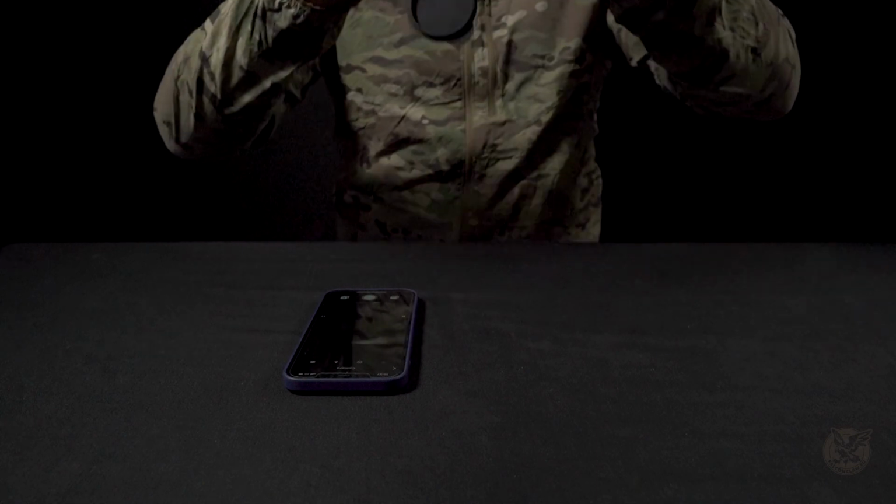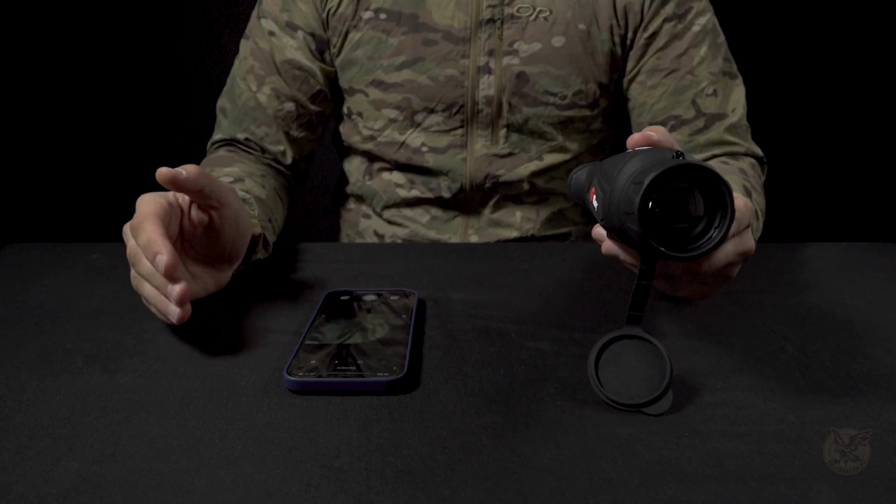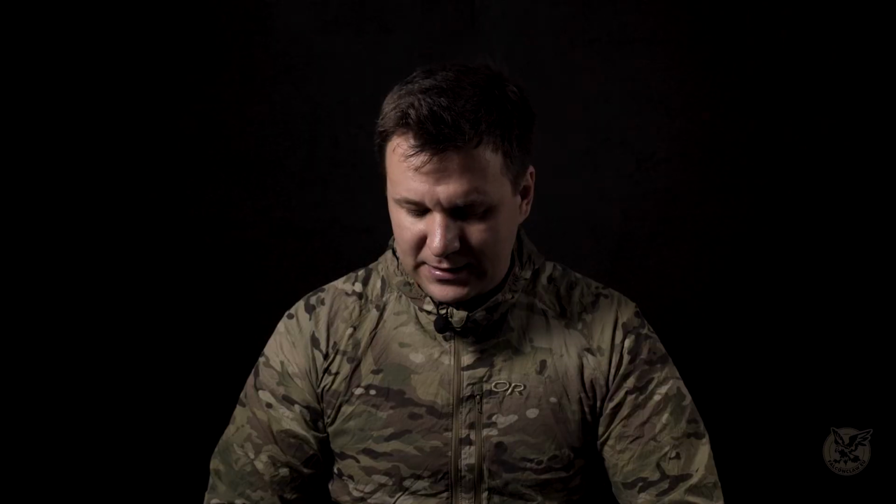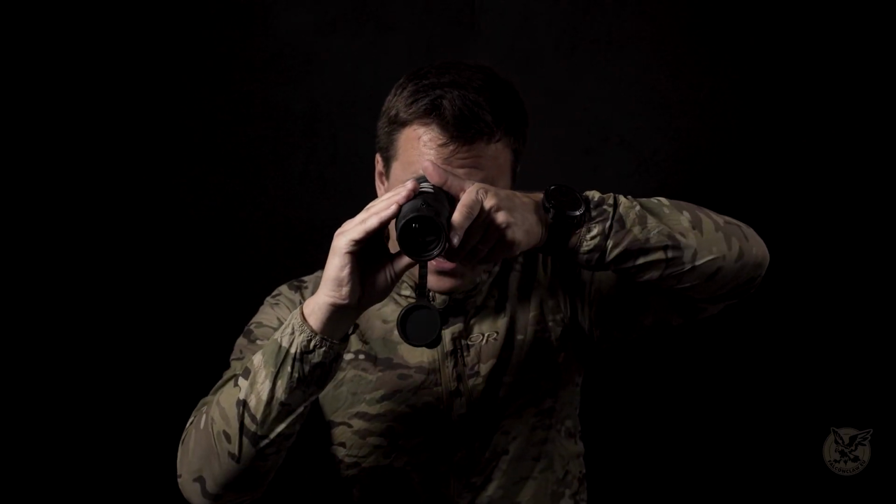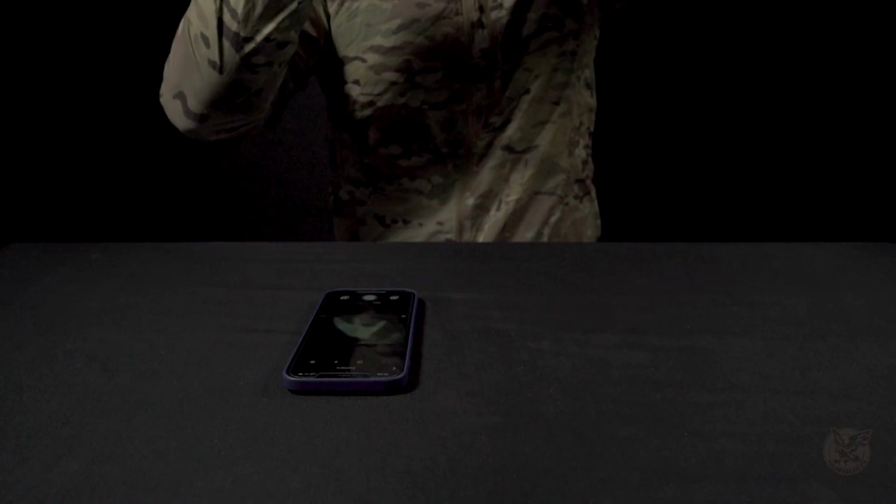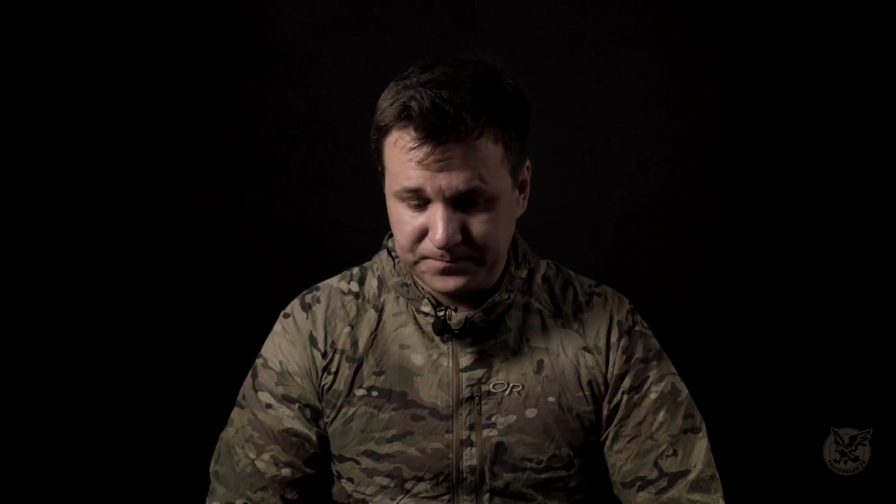Another thing I see from the phone is that the phone doesn't have all those logos. It doesn't show how much battery you have consumed. It also doesn't show the compass, or if the Wi-Fi is on, or if the recording is on. The phone just shows the pure picture without any additional information.